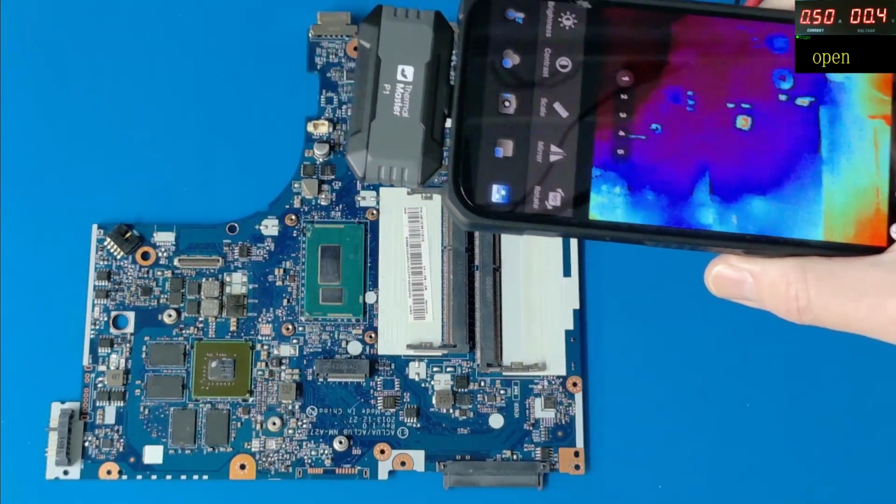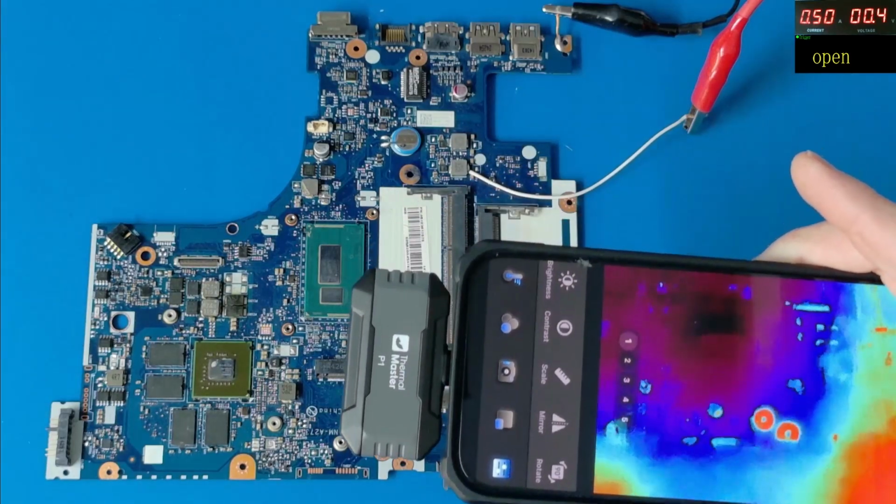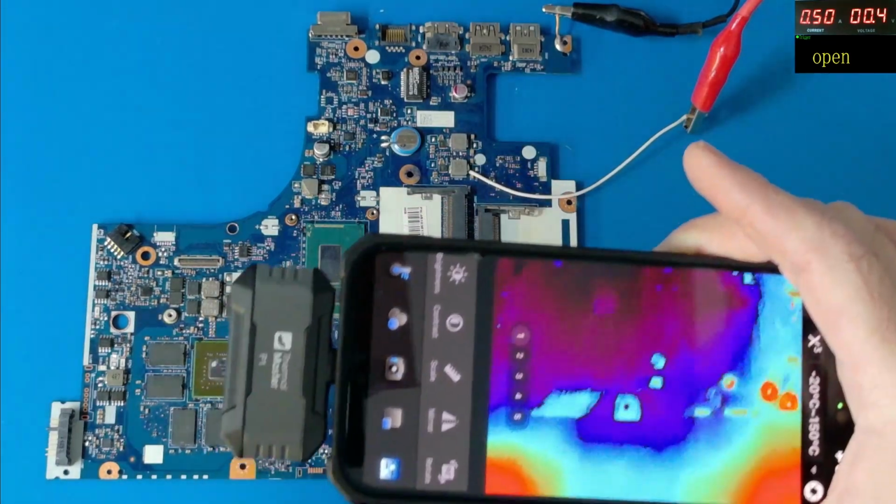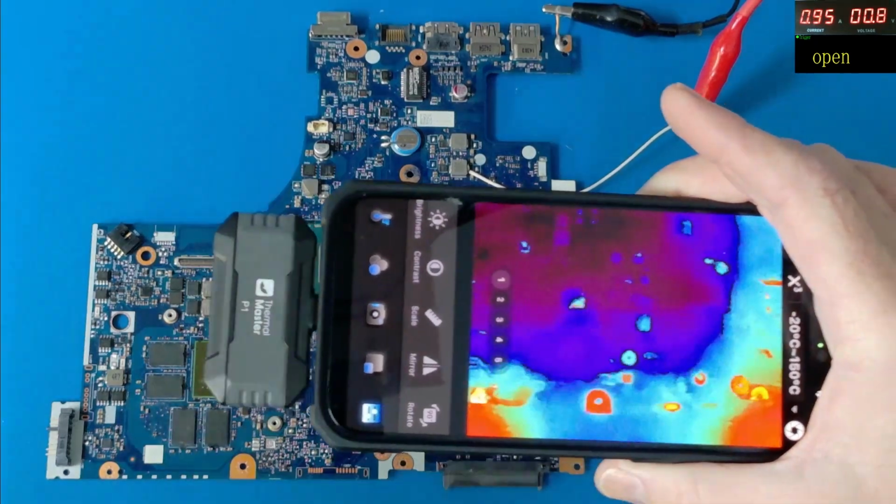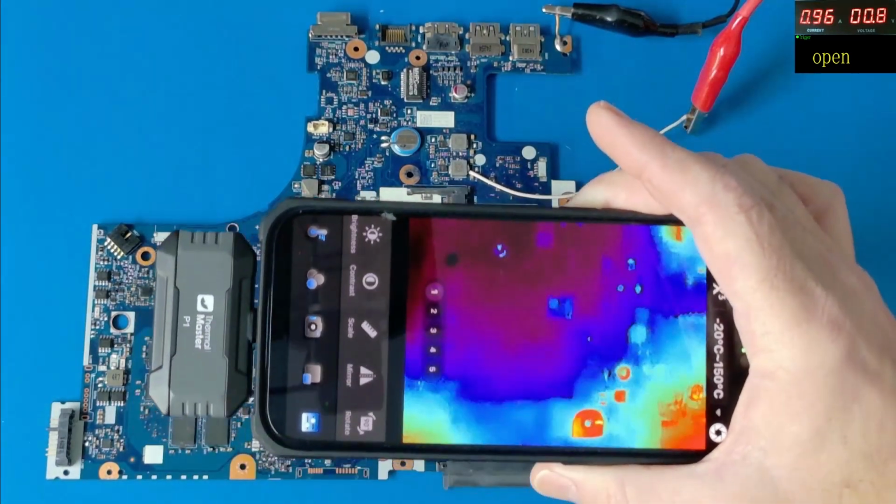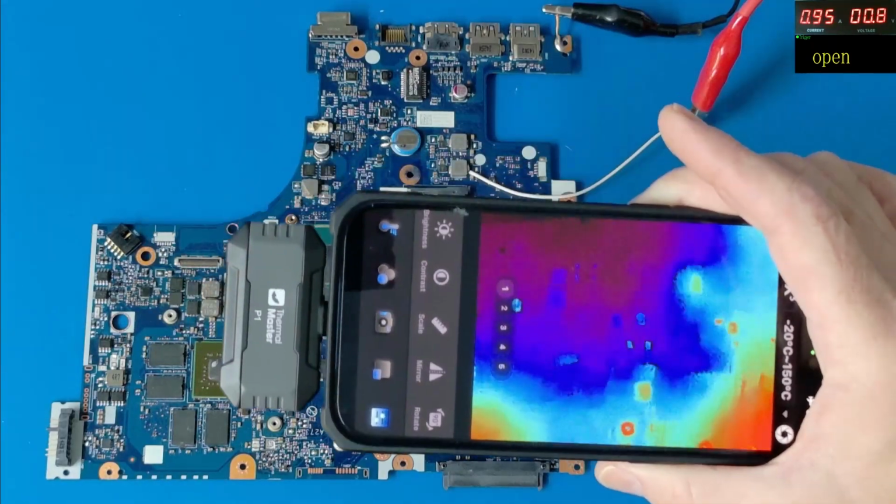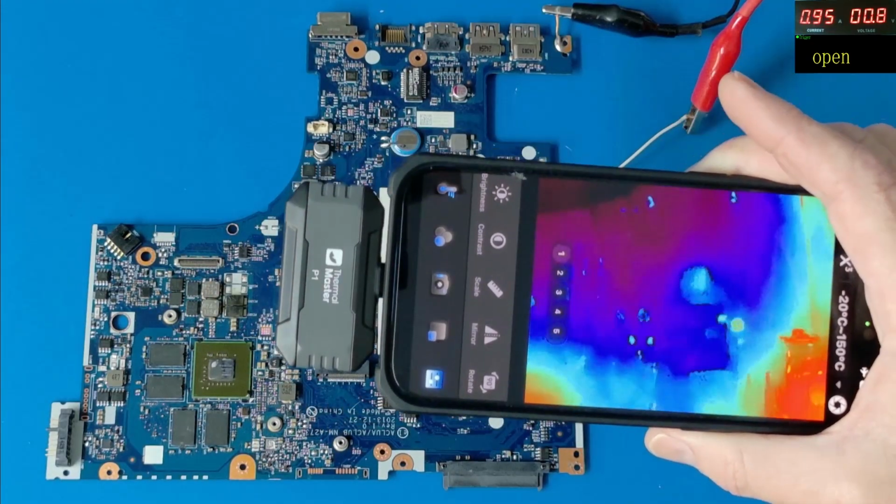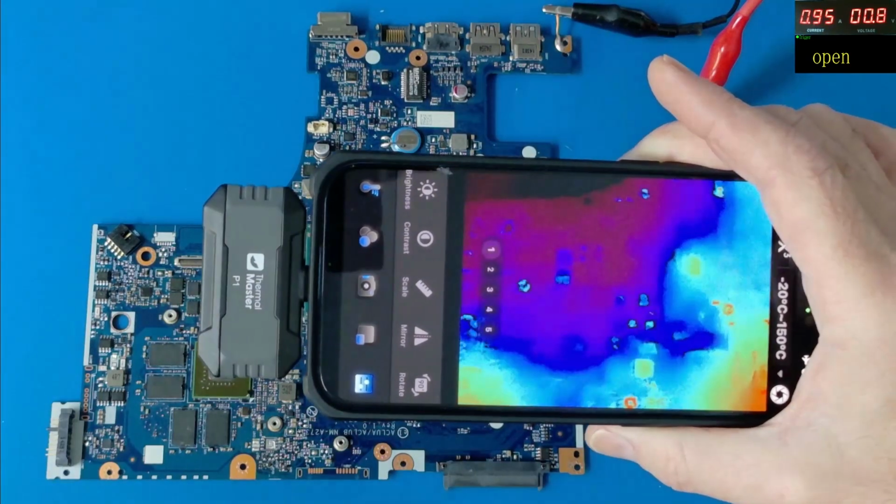This could be a capacitor, a chip IC, it could be anything on here. So again, we'll increase the current a little bit. And we've got something just starting to show up just there.